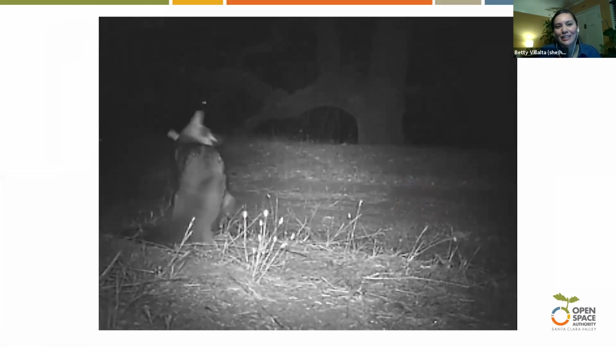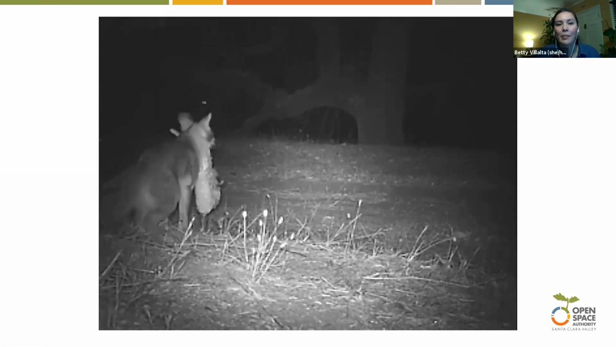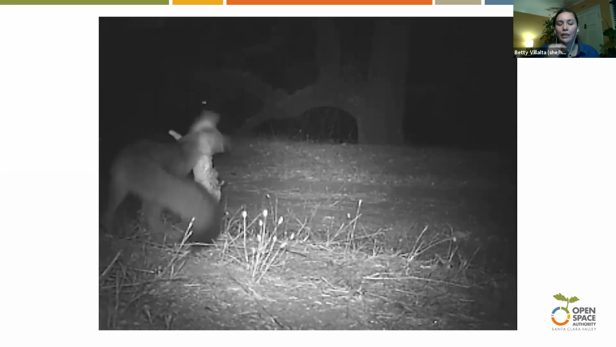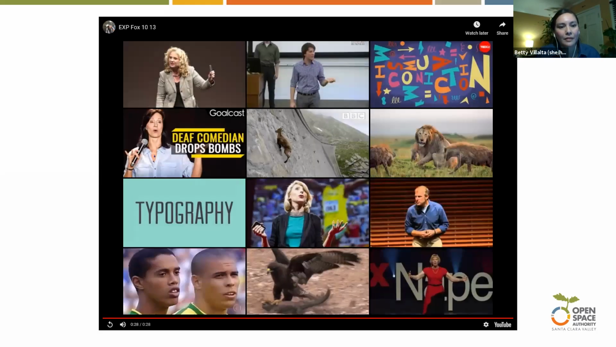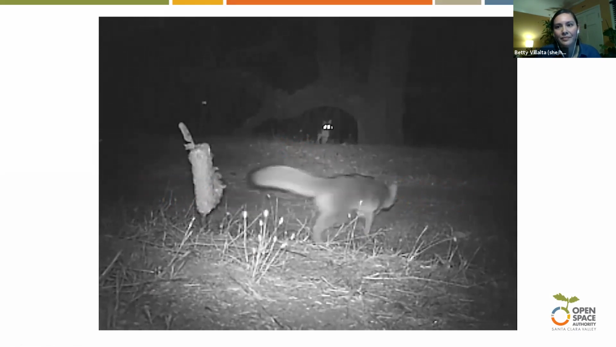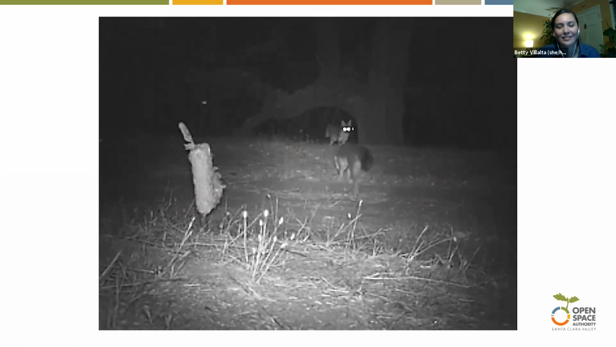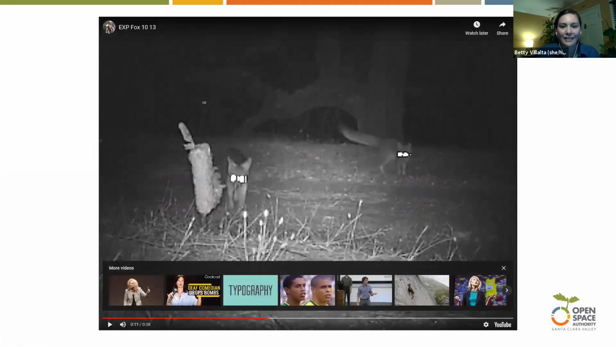That was also interested in that smell and kind of rubbing themselves on there. But I'll replay it so you can see them kind of in the tree and then jump down from there. You see the eyes back there, kind of spying on its friend, and then jumping down. All right, let's see what we have.